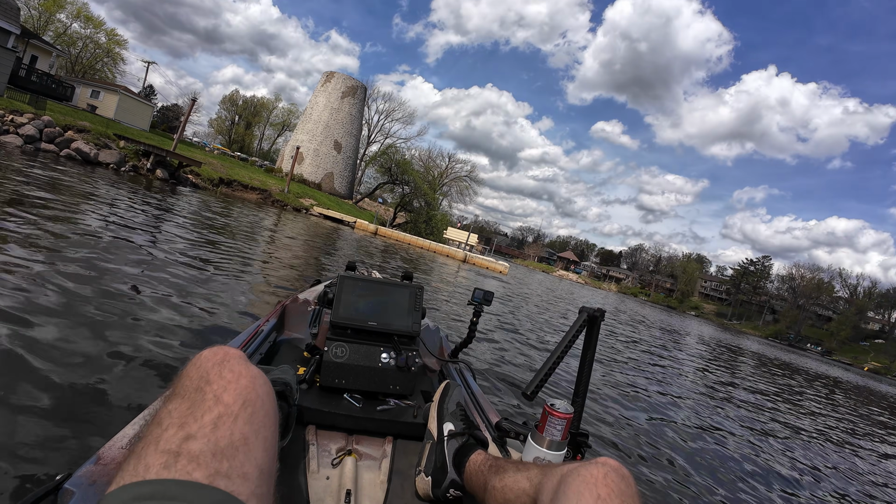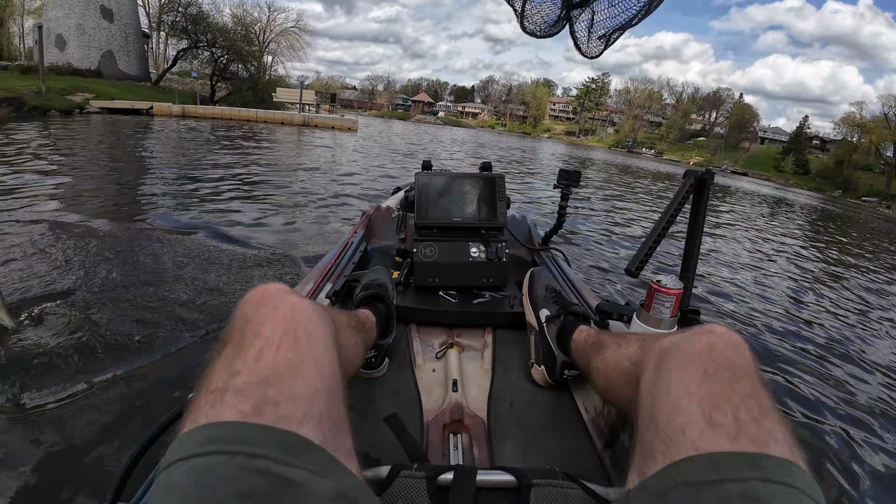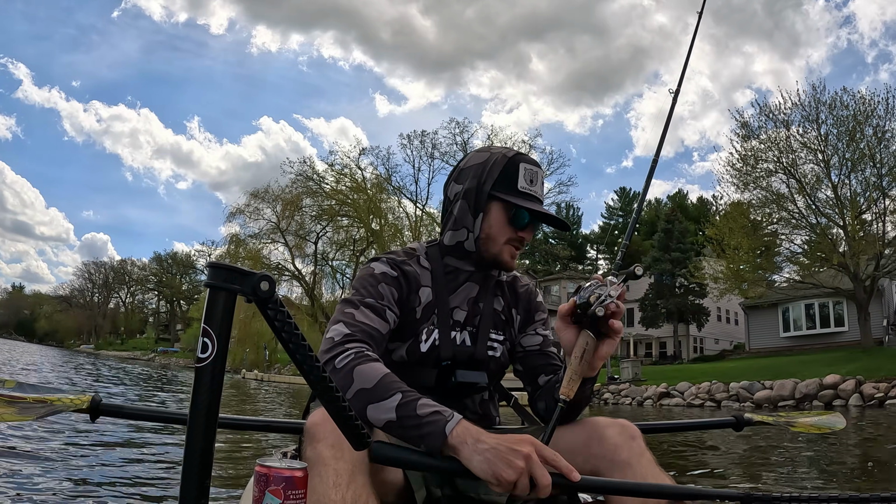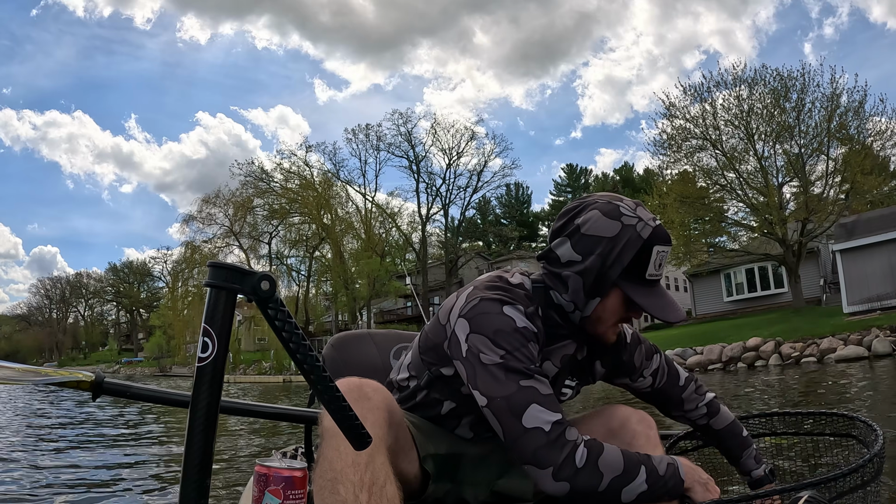Let's go. Oh my gosh, please stay on. Please stay on. Thank goodness. We finally got the first fish of the season. Man, in the kayak, that is. But my gosh, was it a long time coming.